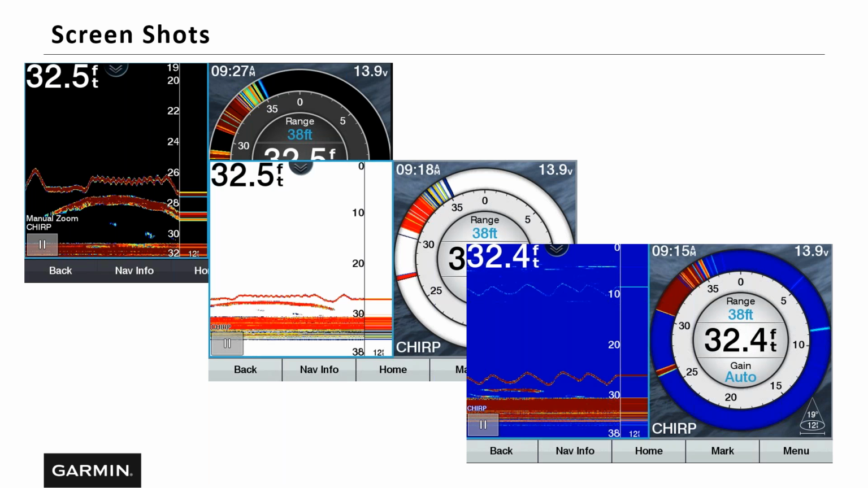and the cone angle and all that kind of stuff. So having all that right there on the screen, like you said, showing you how much of the bottom you're actually covering, and we'll talk about it more when we get into Panoptix. Right. It's a cool setup that we've got now on that flasher page.